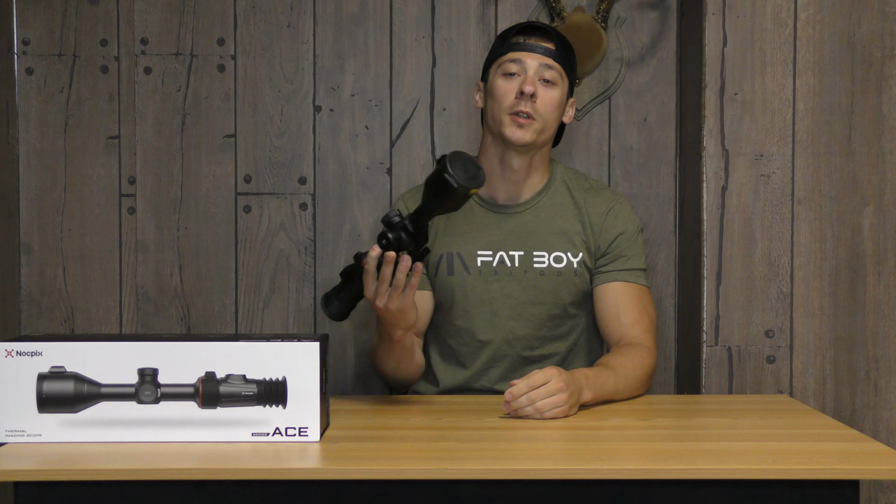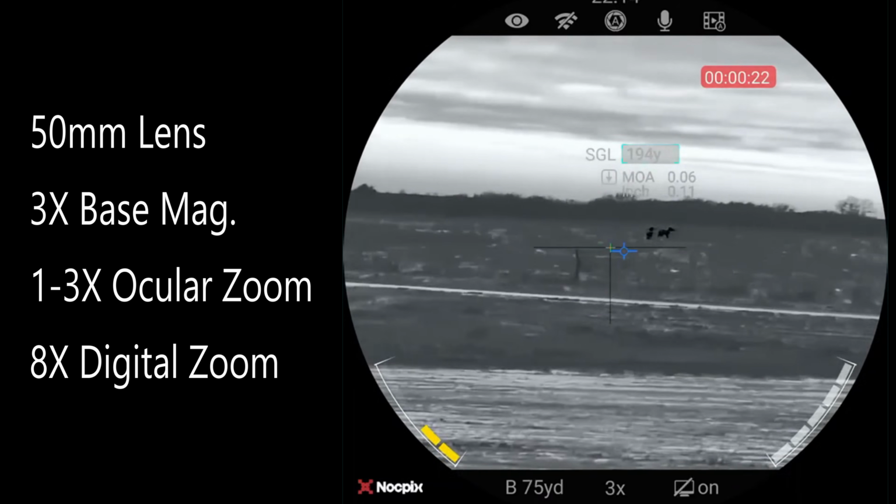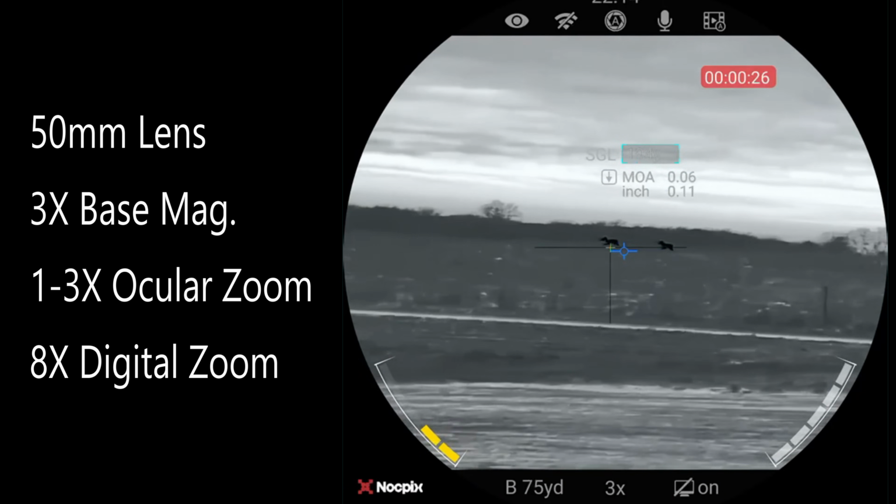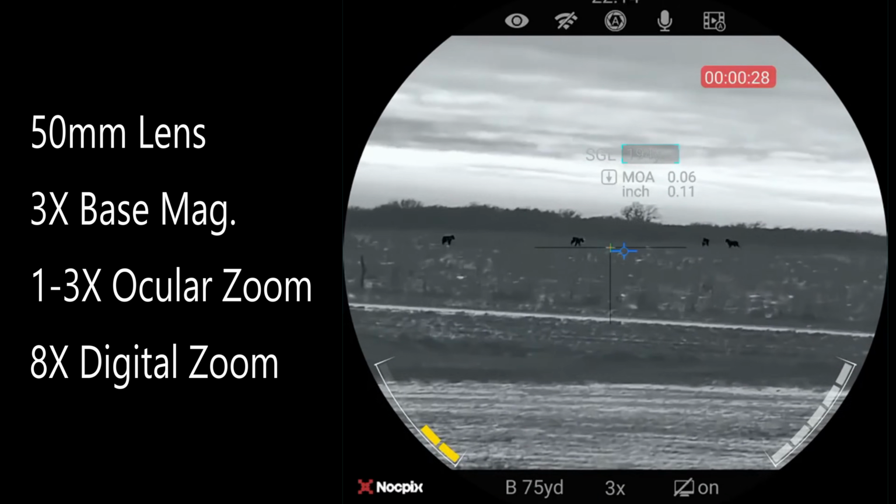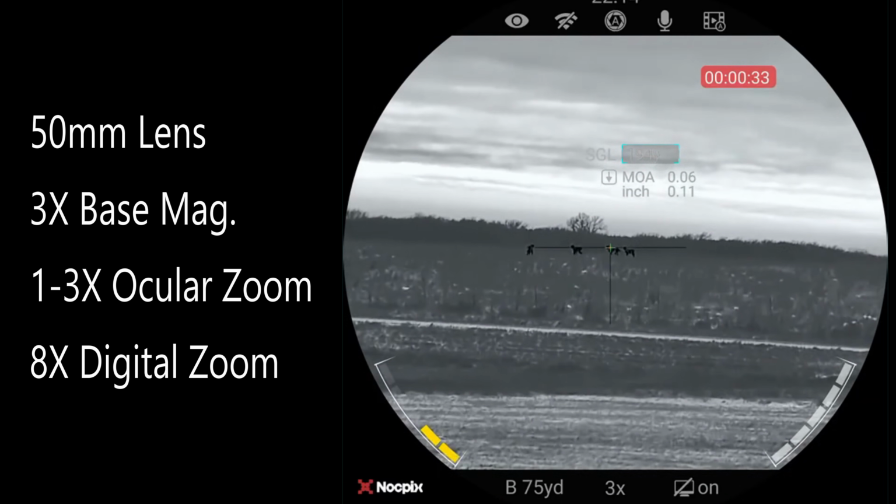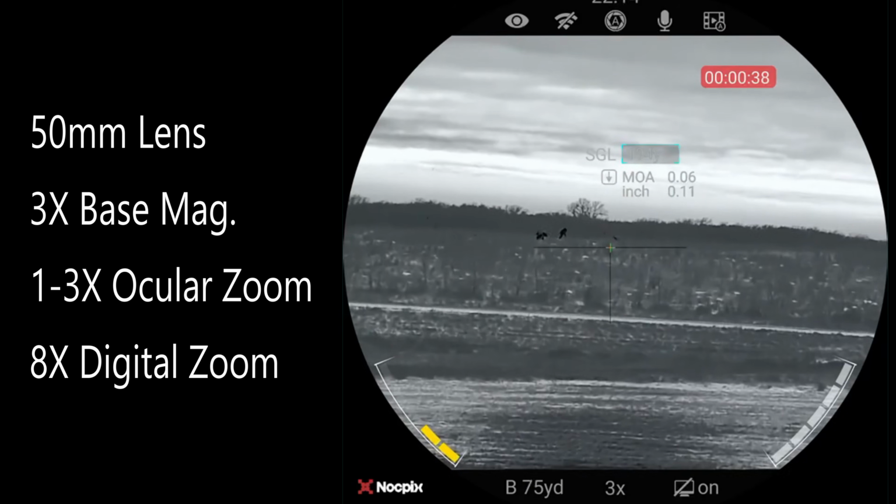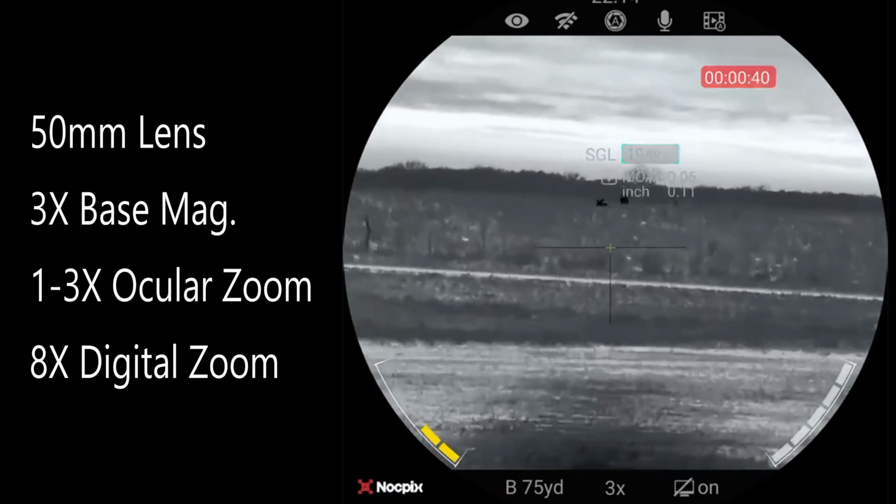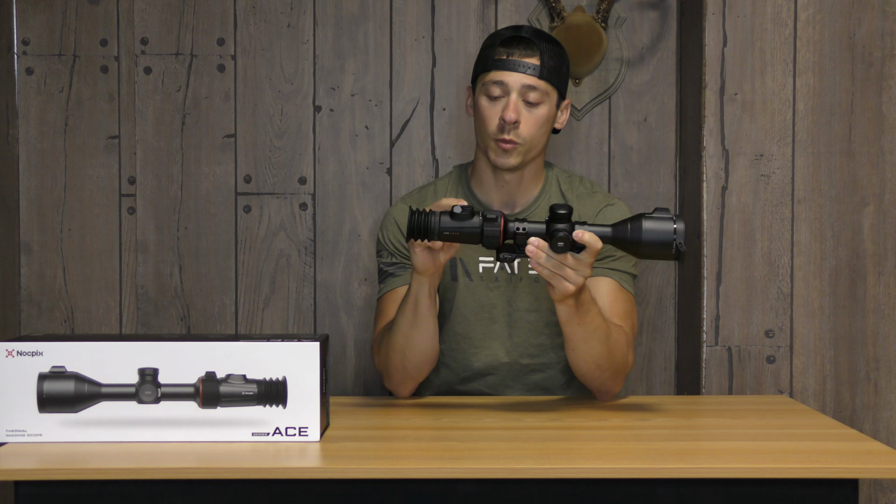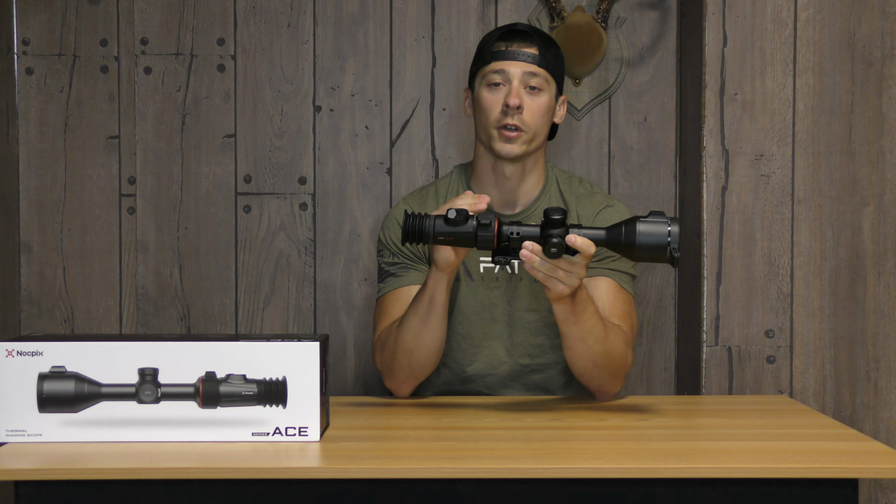Now we're going to jump into the optic quality. So again, this has a 50mm lens, 3x base magnification. You've got your ocular zoom, which will be talked about in the walkthrough. So this is going to be your magnification that's going to be through the eyepiece. When you zoom this thing in, which it goes from a 1x to a 3x with additional zoom, so you have your 3x base magnification and up to 3x ocular zoom. So that's going to zoom in to the image that's processed right through the eyepiece. It's not going to distort your image.